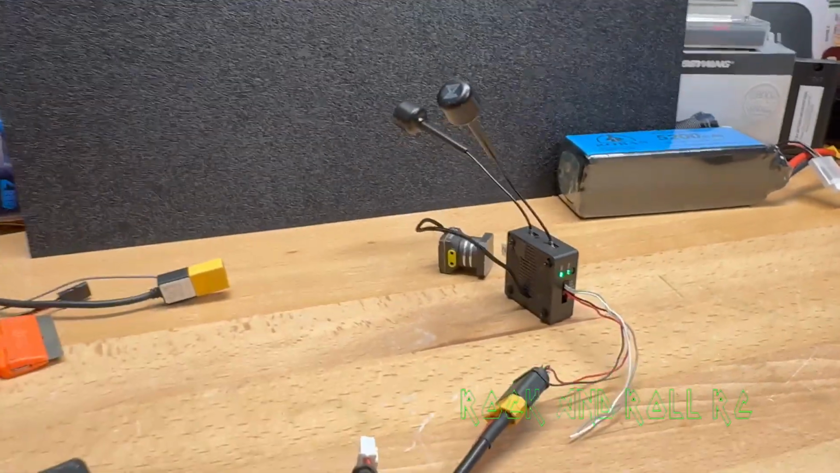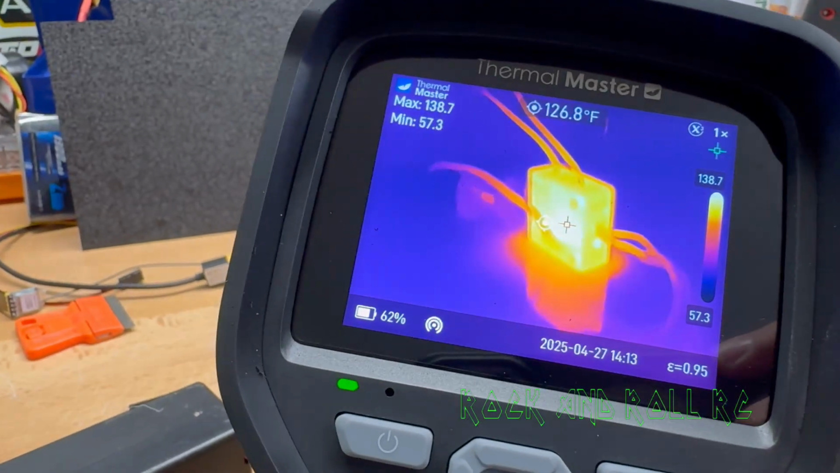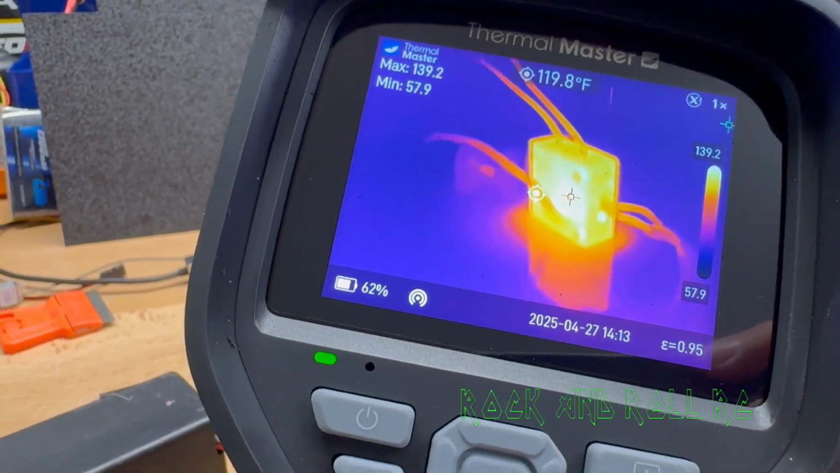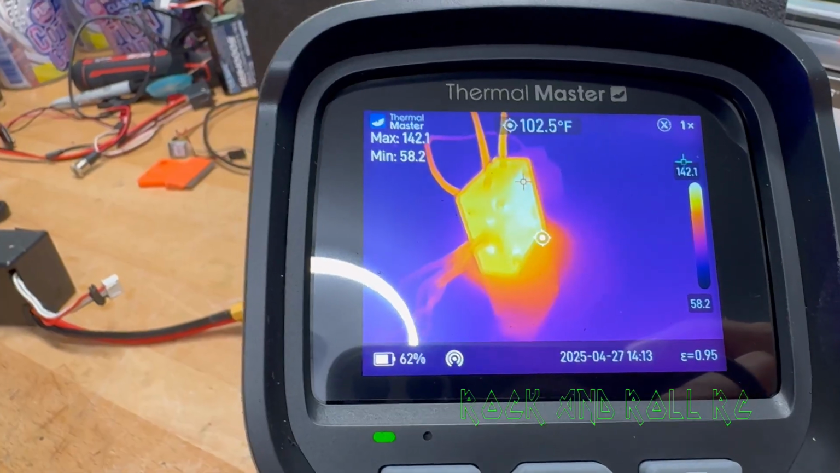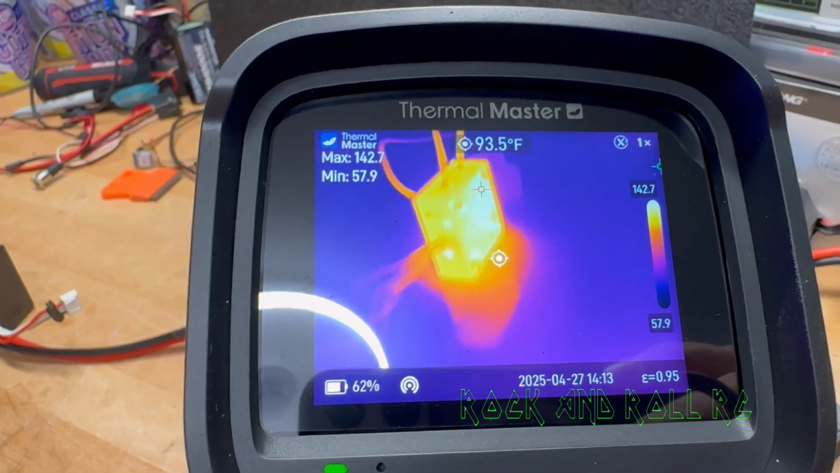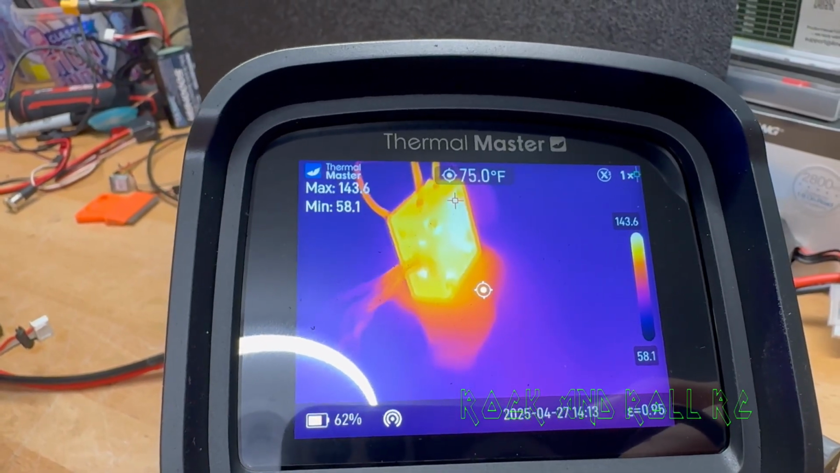Okay, this is our last test naked. It is at 130 degrees-ish, 120, somewhere up there, and getting warmer. And the heat sink side is all the way up there to 140, because that's where the heat comes from in these VTXs. You got to keep them cool or they'll go into thermal shutdown.